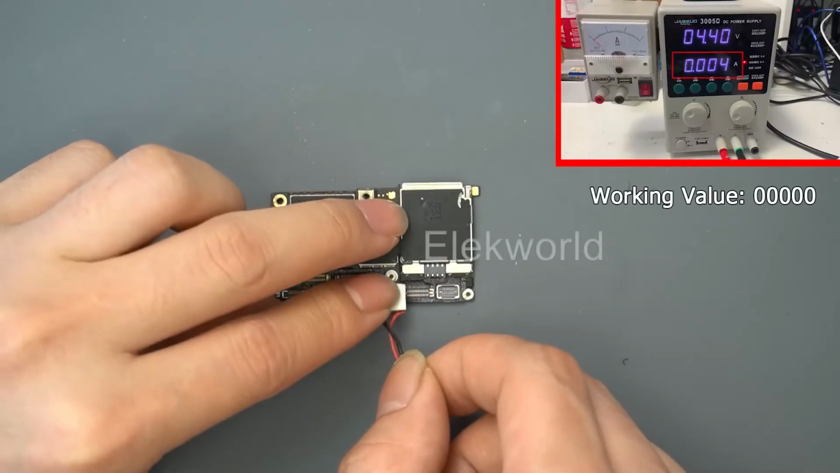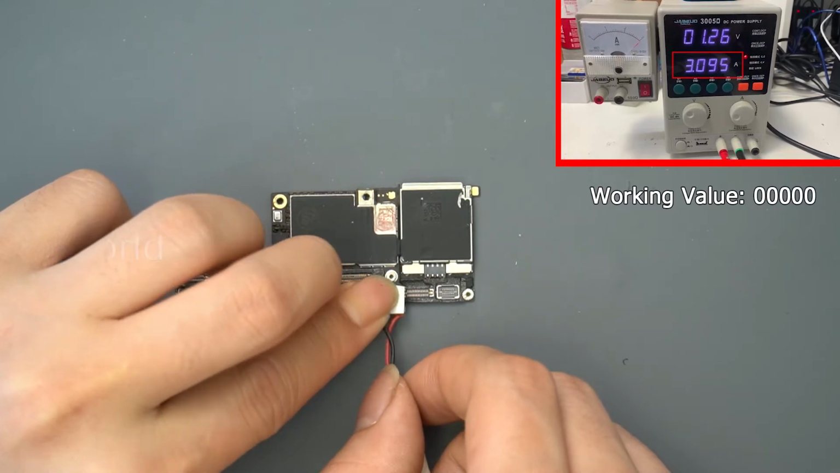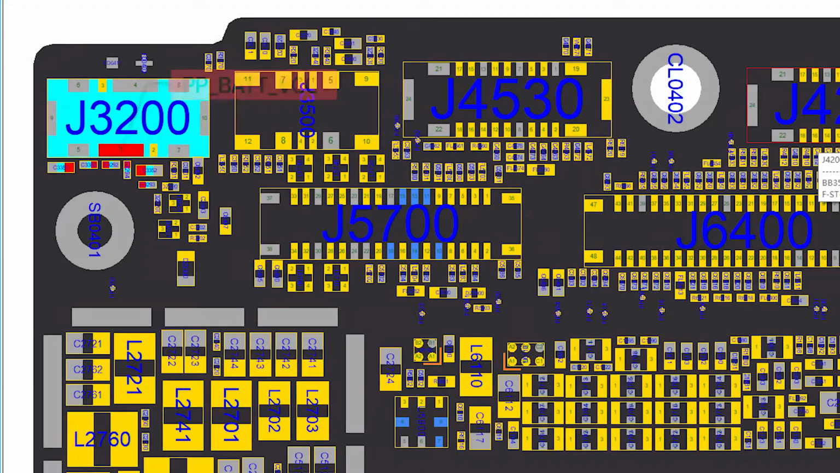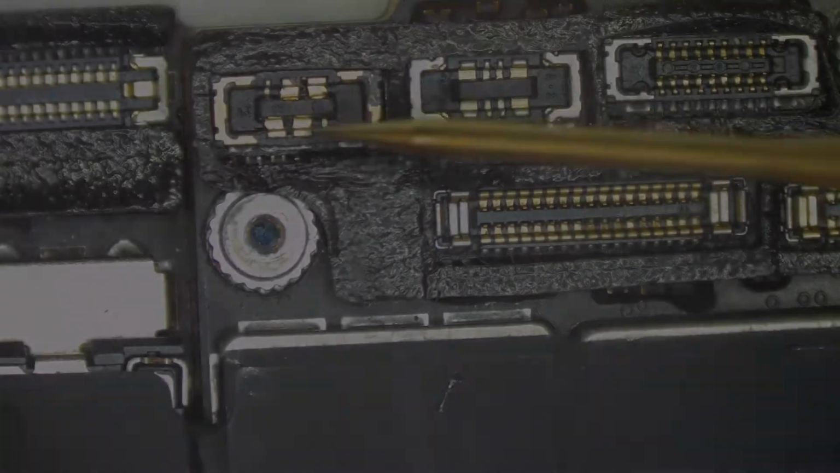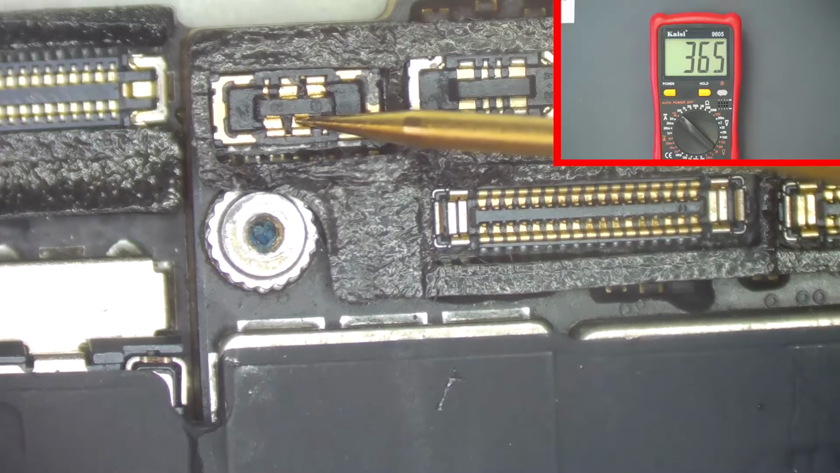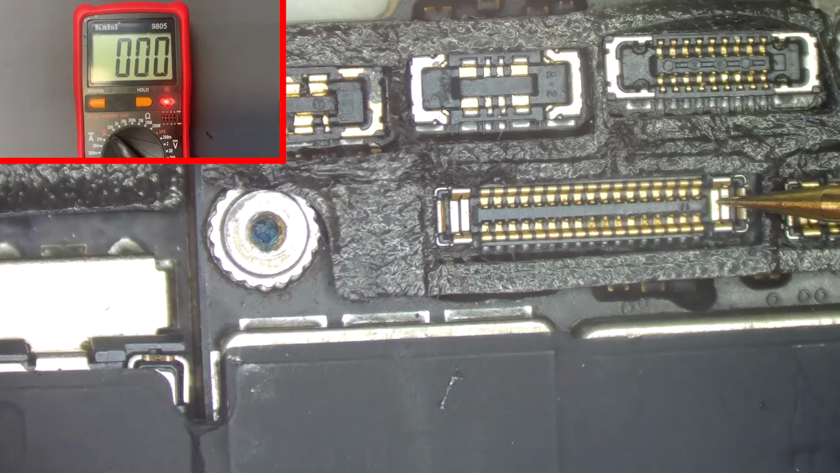Take out the motherboard. After testing, we know that the motherboard has a short circuit. A common motherboard short-circuit problem probably happens on the battery anode and the main power supply circuit resistance. Let's test their values now. Anode resistance of the battery works well. And the further test shows the main power supply resistance stopped working.